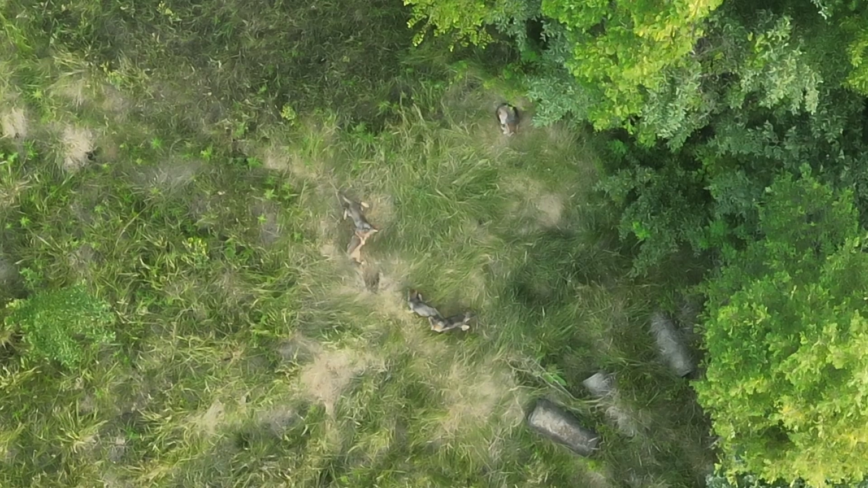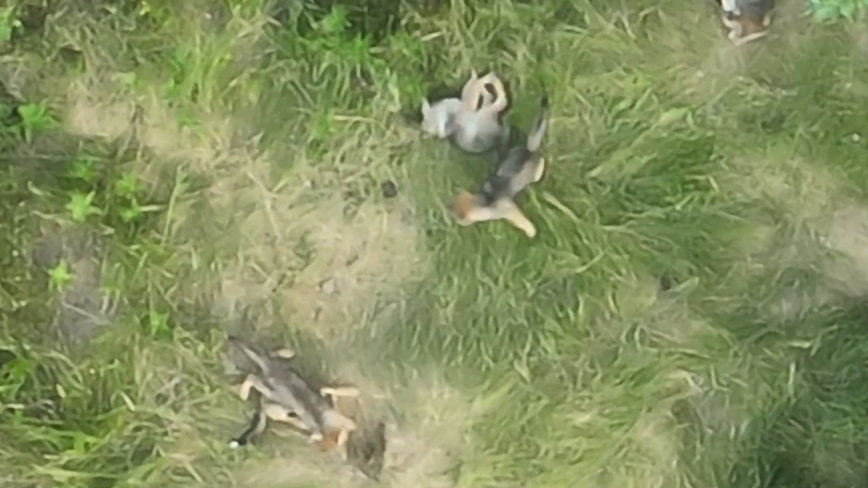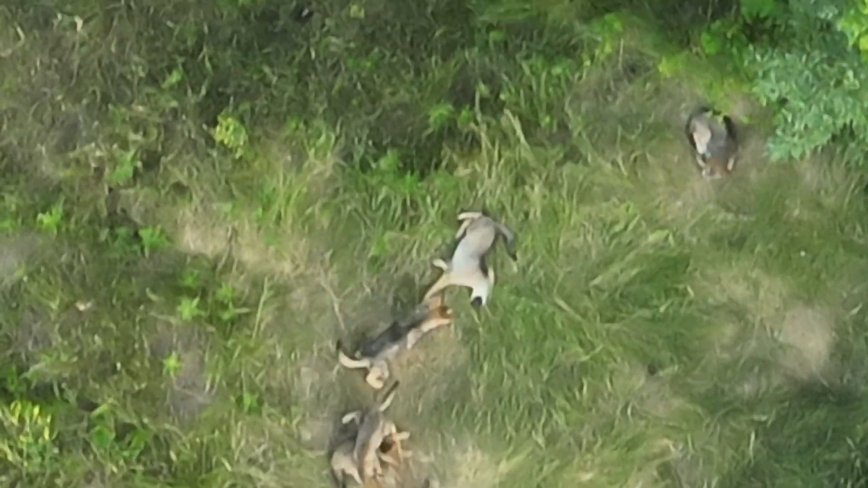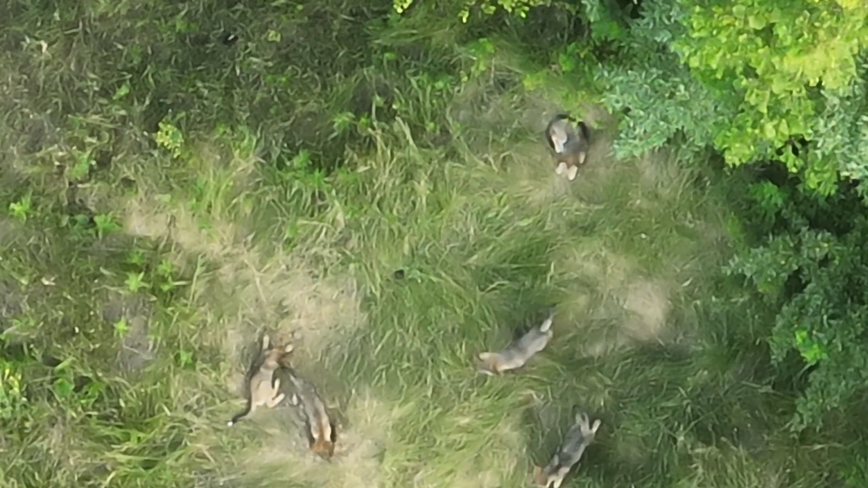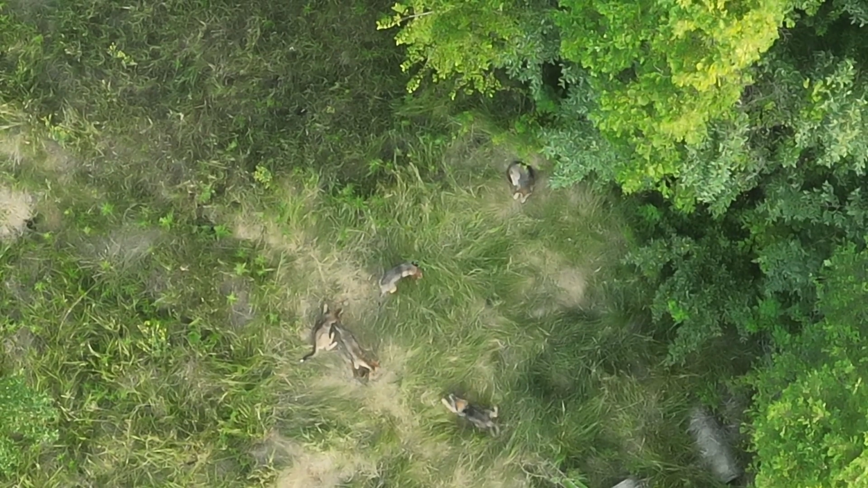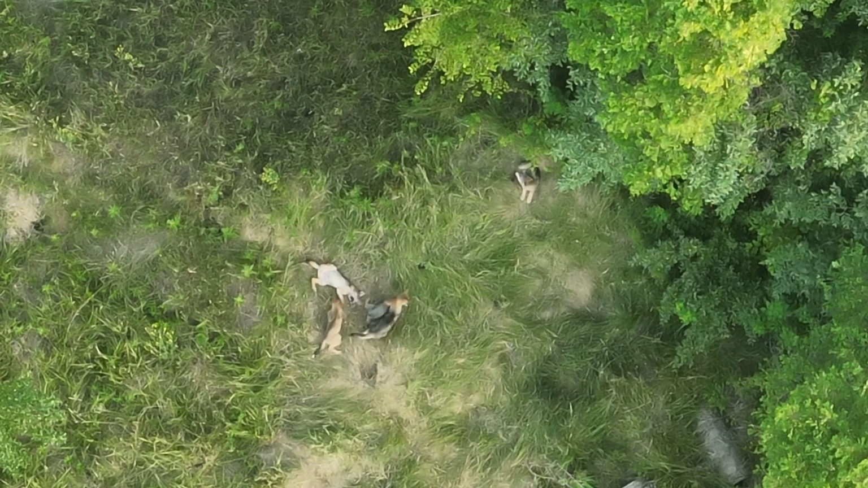But like I said, I was above them for like 35 minutes. This is like a 7.5 minute video. I edited it way down, but this was almost during the entire hovering period. This is what I saw. And there's significant teeth in those mouths down there too. So a word of caution: coyotes are not our friends as far as injuring folks or injuring domestic animals.